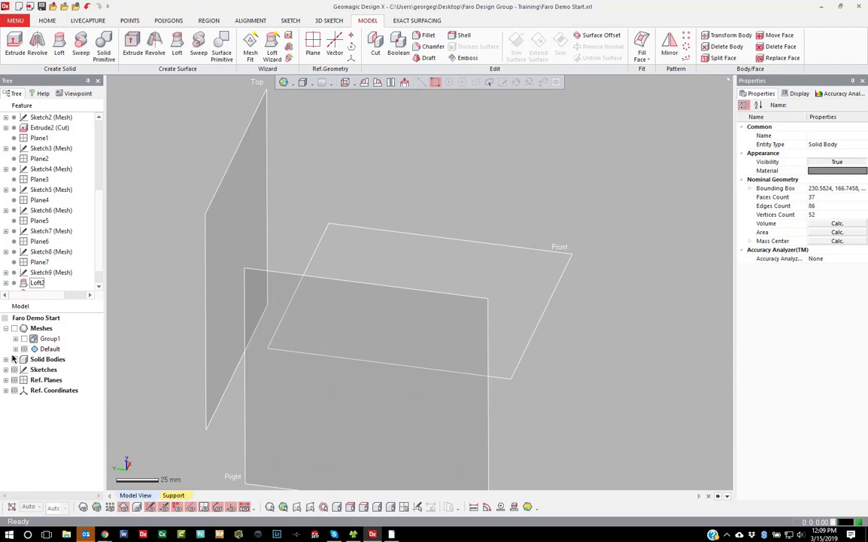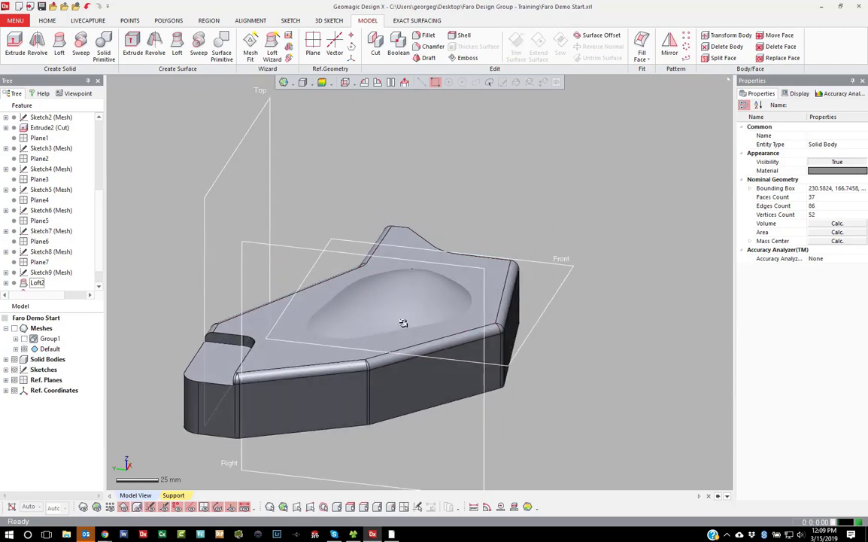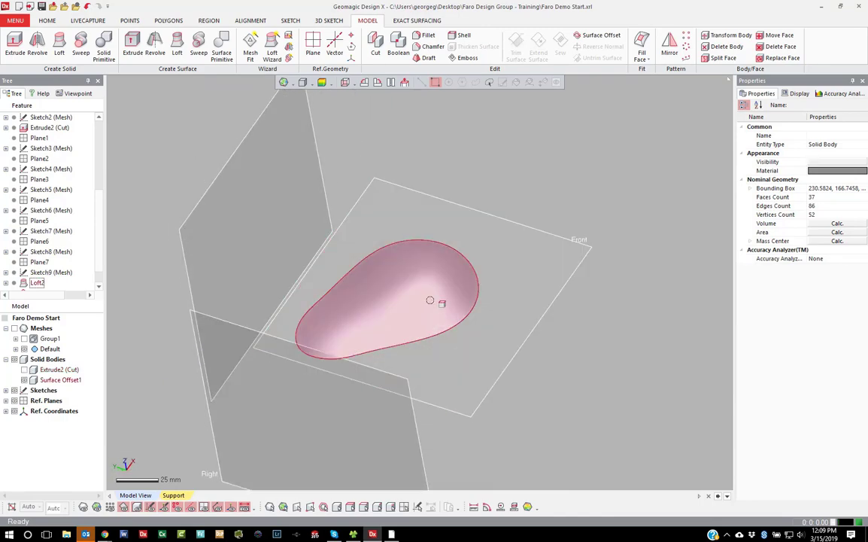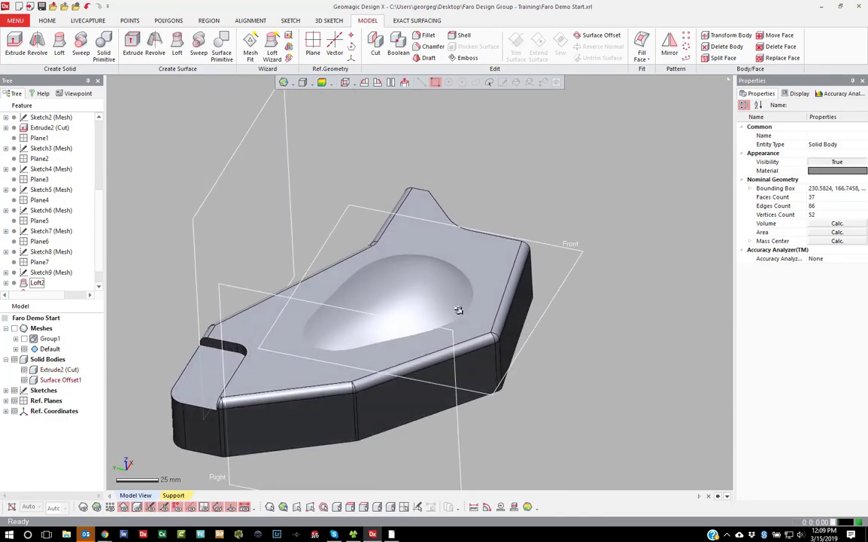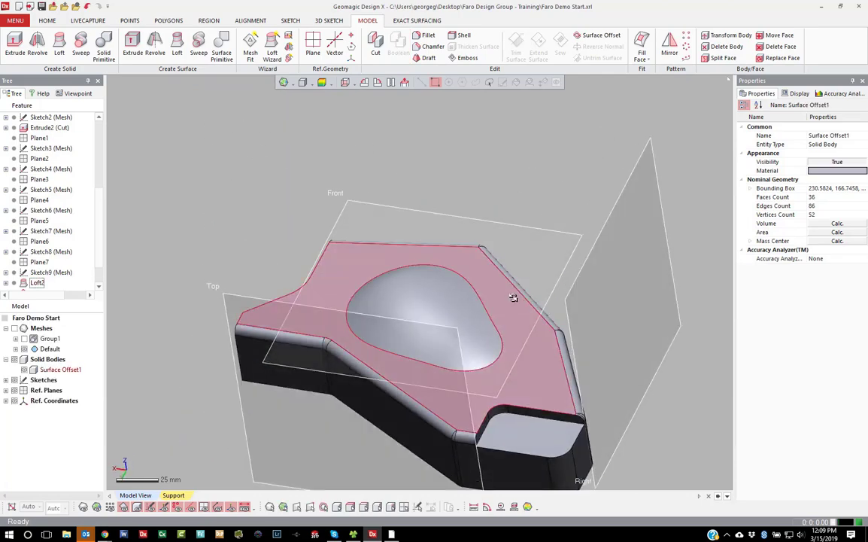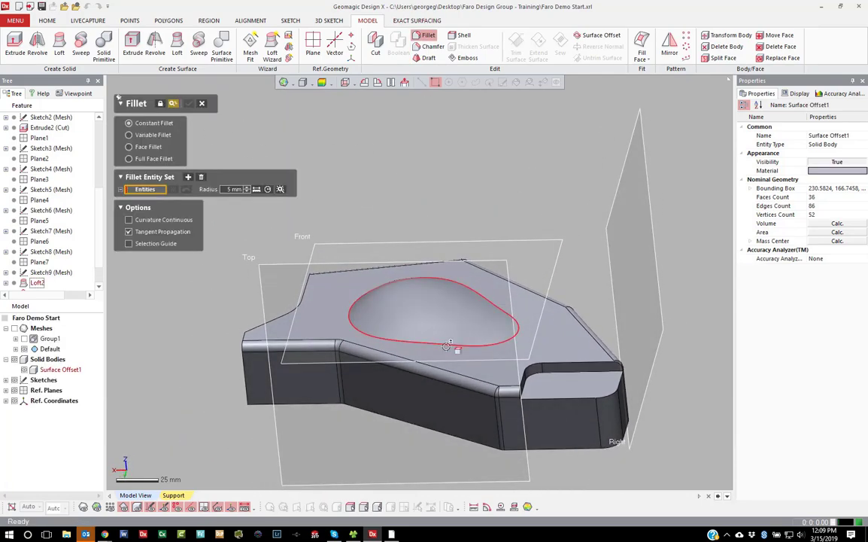So you'll notice that it just turned off surfaces. Now I have two solids here. I can just come over to Boolean, select them together, say merge. Now I've merged that in, and then I can fillet it.